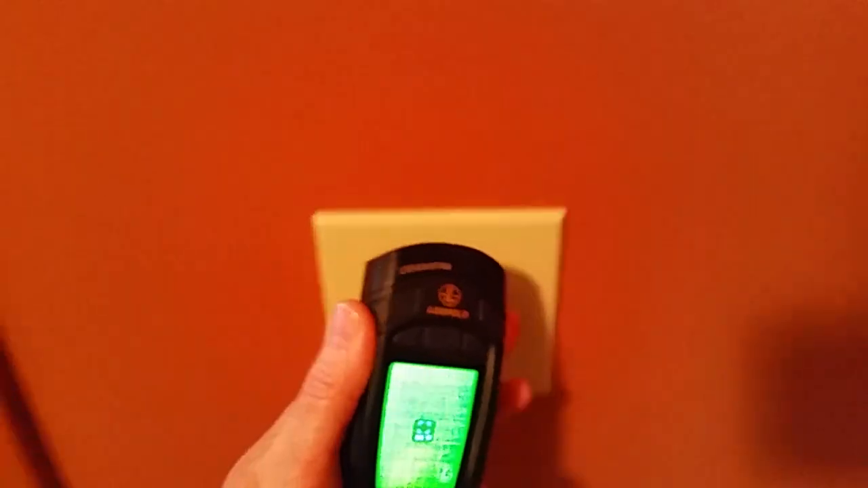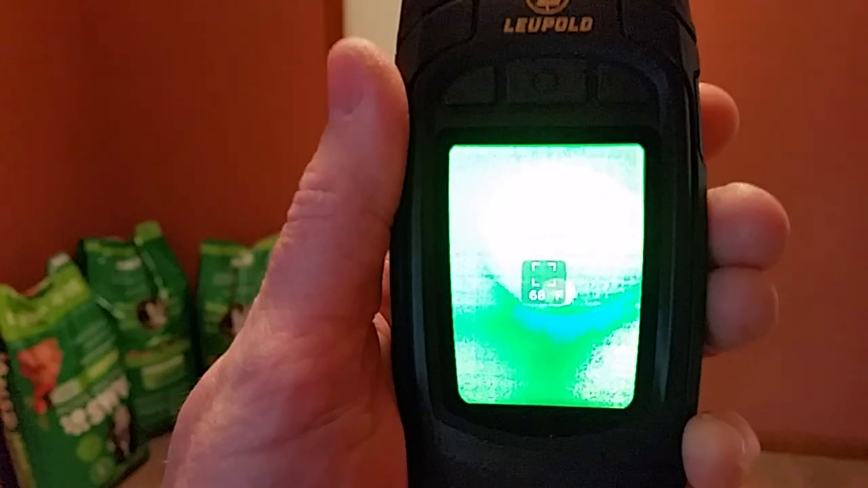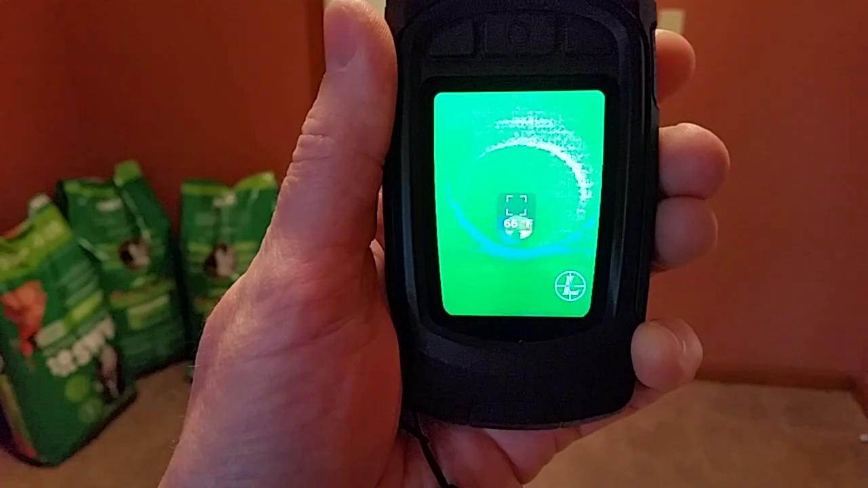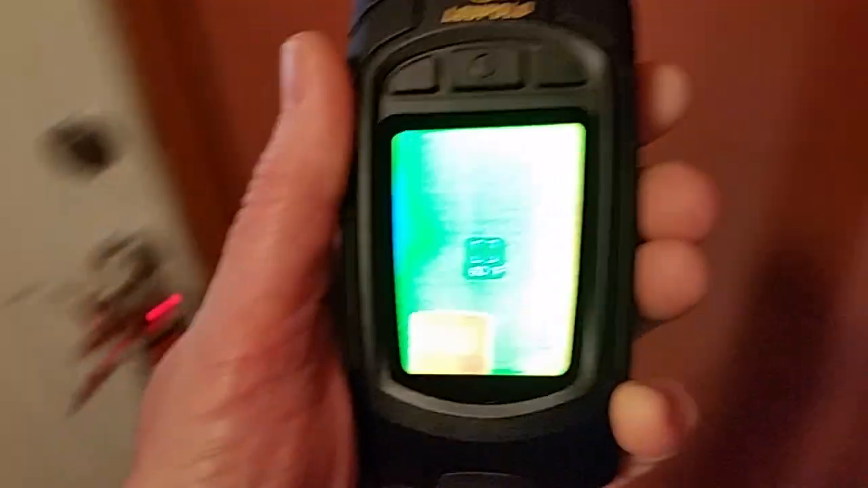So, pretty slick little device. Walk out here into the mud room and see. Got a light there in the ceiling. Light's not on at the moment, so it's cool. Let's reach up here and turn that light on. And let's see what happens here. You can see the temperature adjusting. That will go up and start getting higher and higher as that light gets warm.